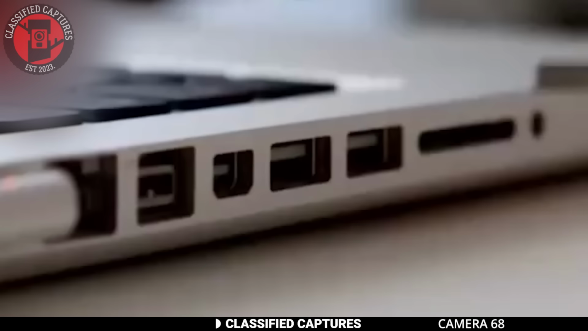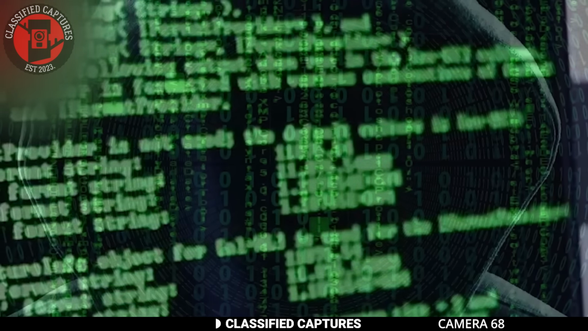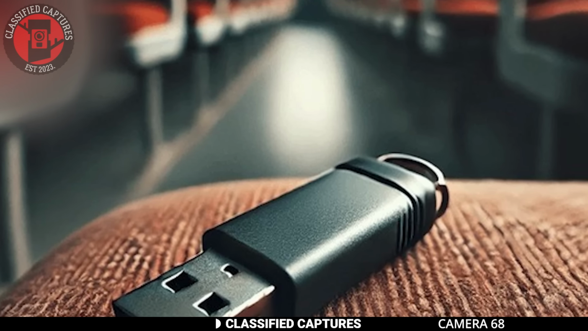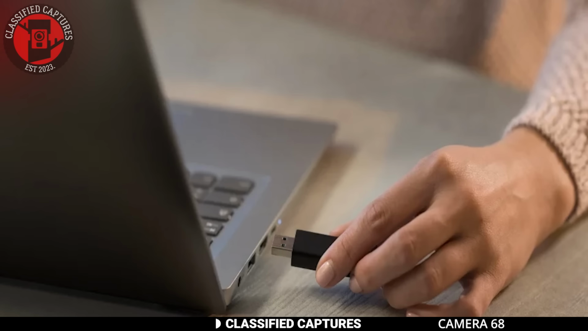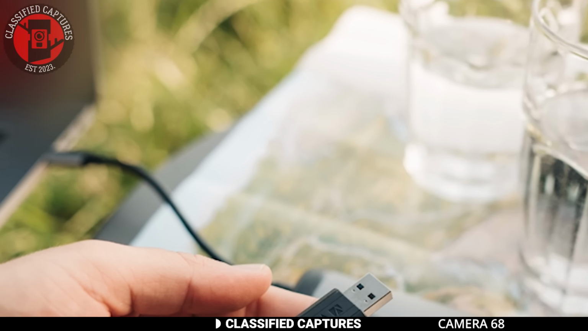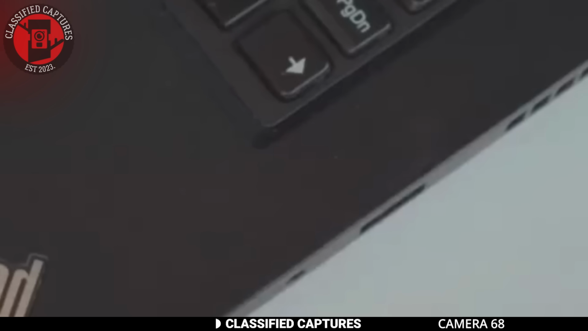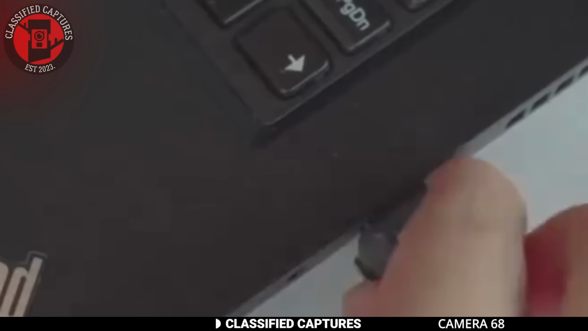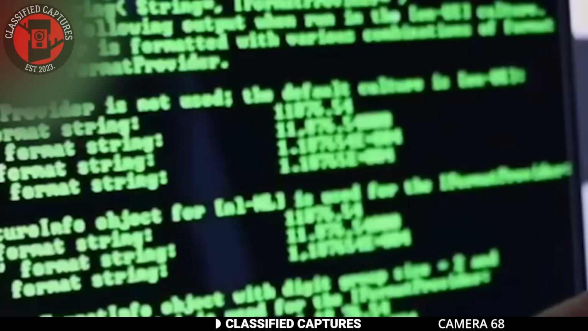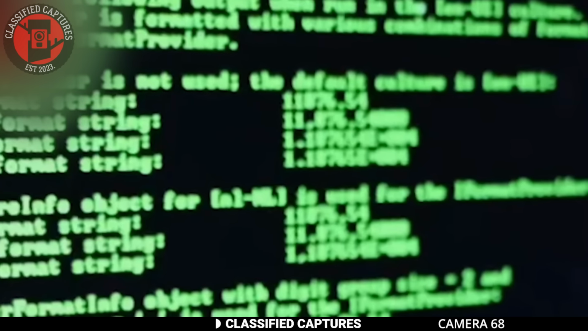Here's how it works. The hacker modifies a USB drive, programming it to automatically install malware when plugged into a computer. Then they deliberately leave the drive lying around in a public place, maybe on the ground outside an office, in a parking lot, or even in a coffee shop. This is to bait someone into picking it up out of curiosity. Once the unsuspecting person plugs the USB into their computer to check what's inside, the malware silently installs itself, giving the hacker remote access to the computer's files, passwords, and personal data. It happens so fast that the user might not even notice anything unusual.